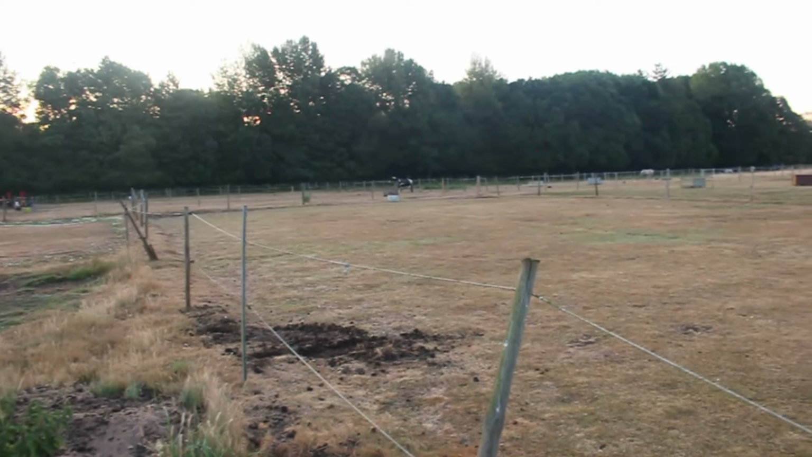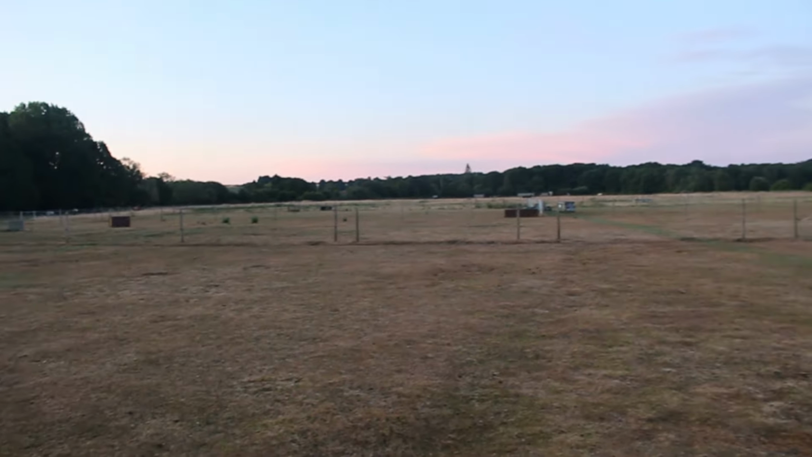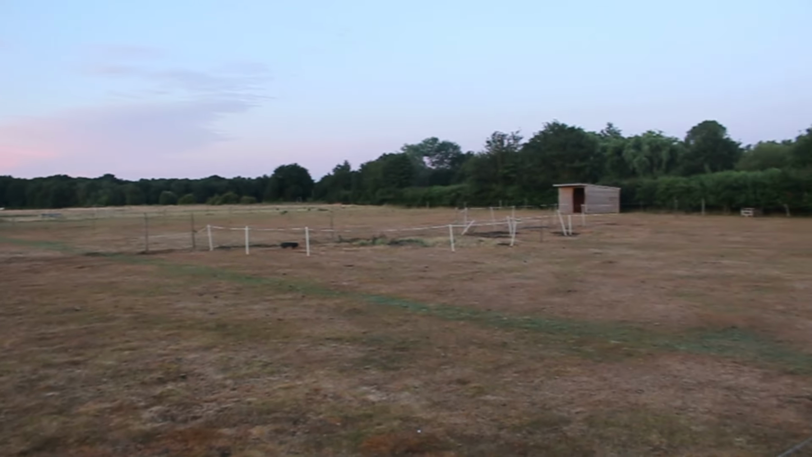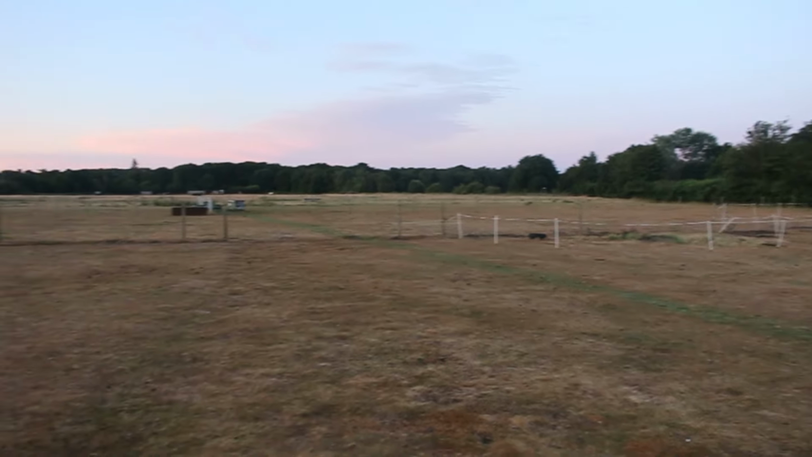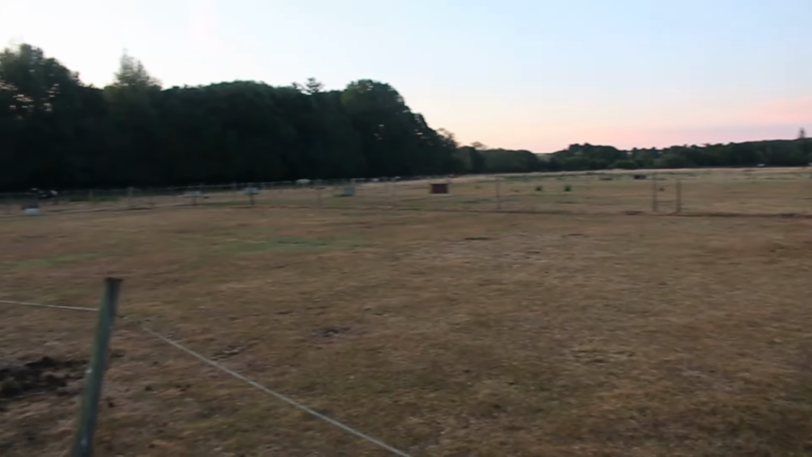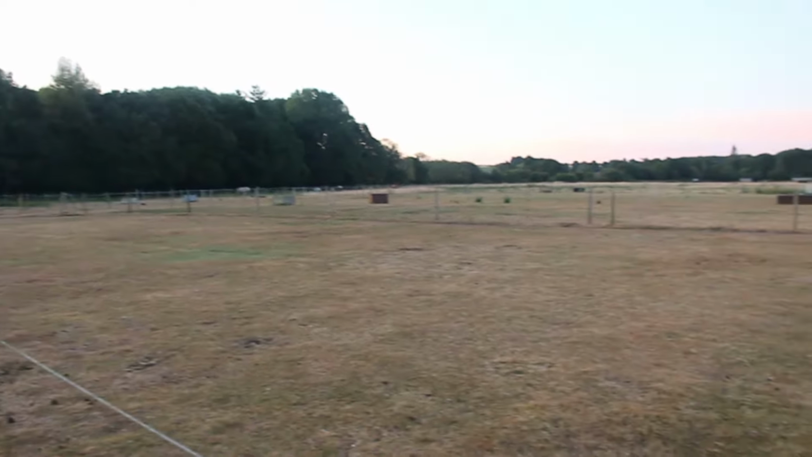So here is just a good view of the permission in total in daylight. I'll let you guys enjoy it. Nice little permission, out the way, nice and quiet.